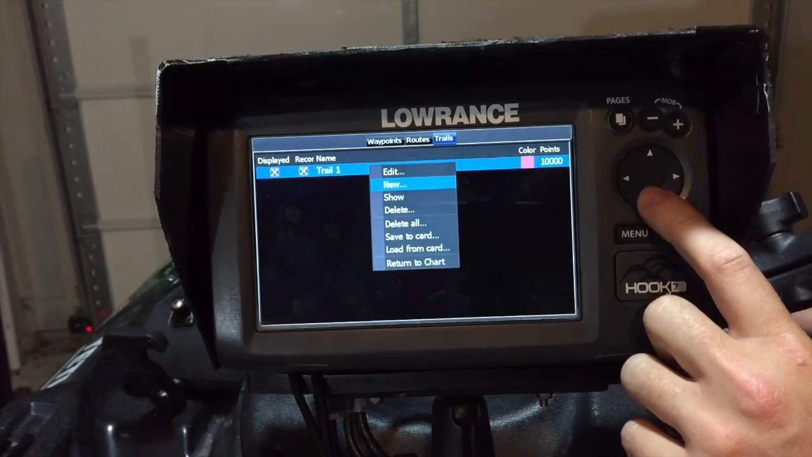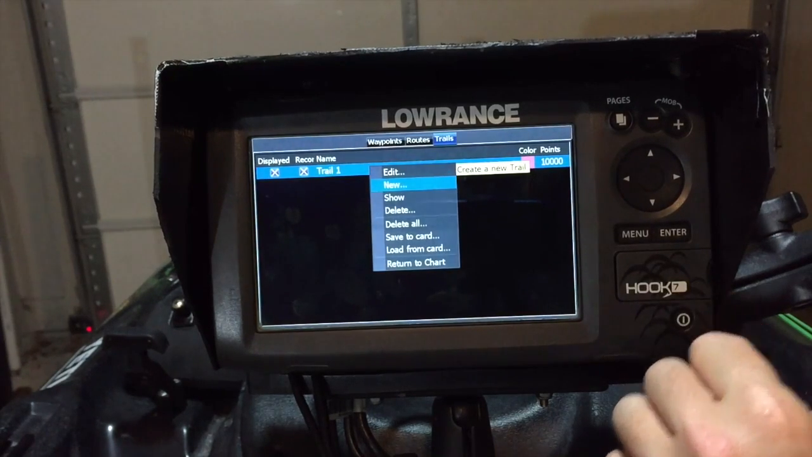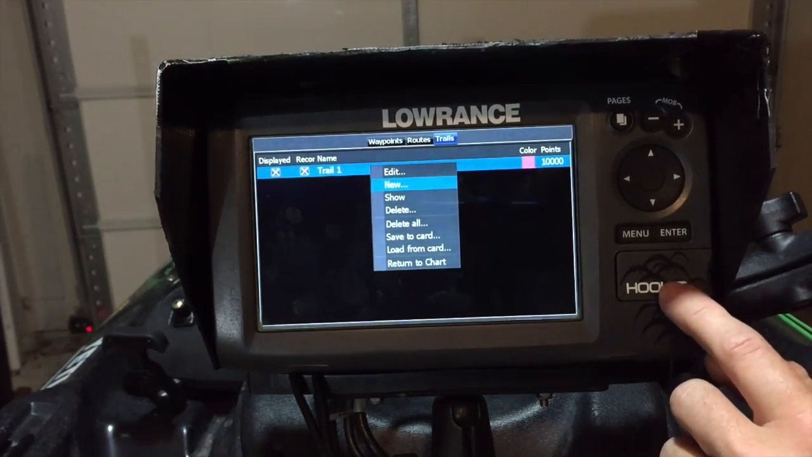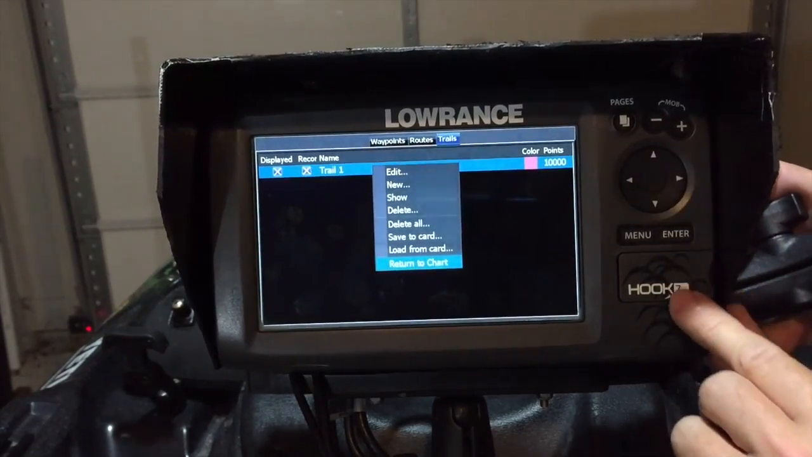This gives you all your options to edit, set a new, show, delete all of them, maybe save them to a card, or maybe bring from one unit and load them from the card onto this unit. And then of course you have the function of returning to your chart.